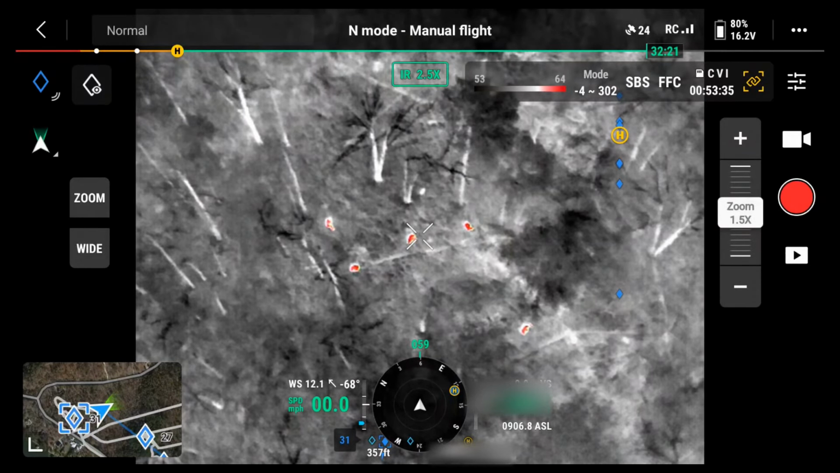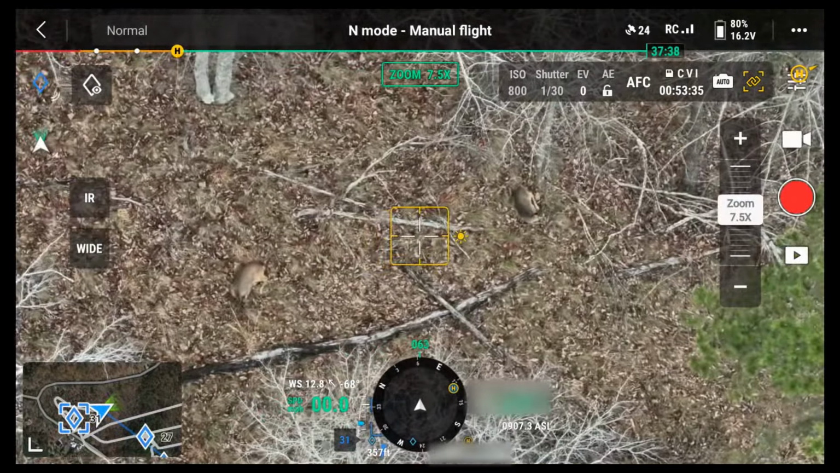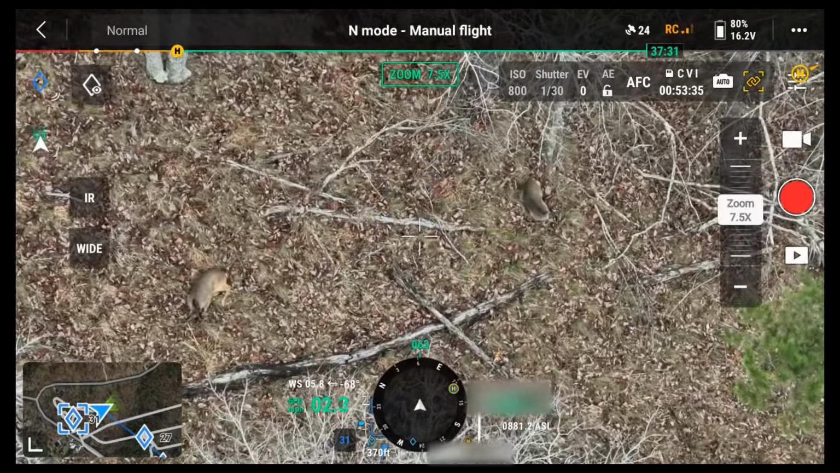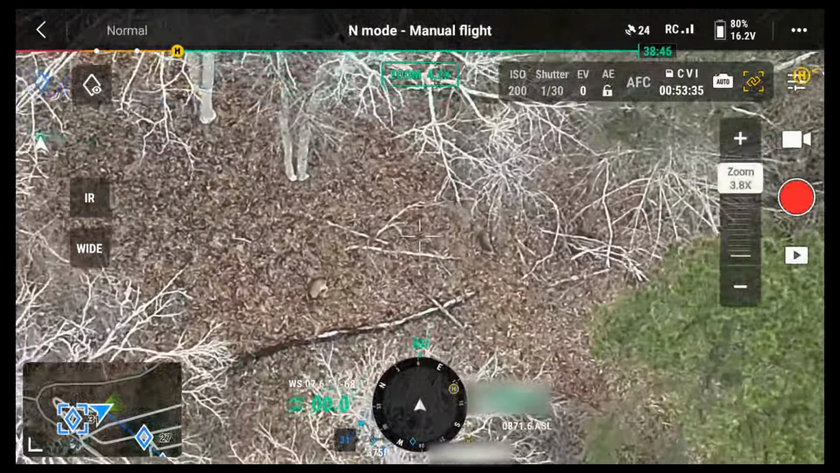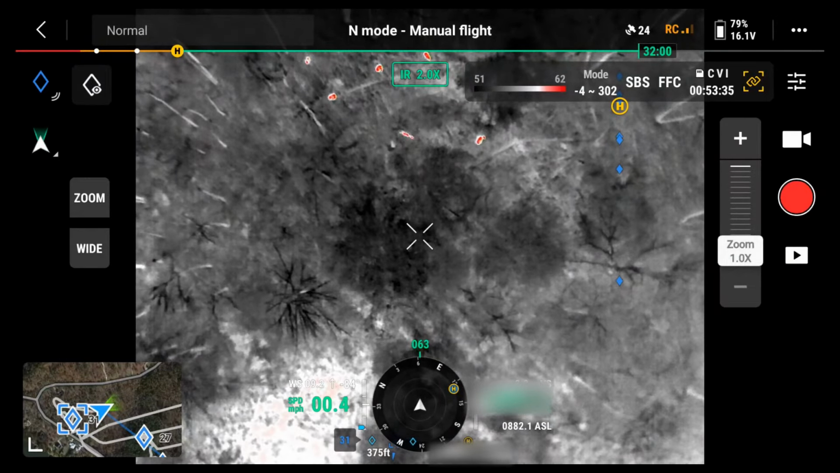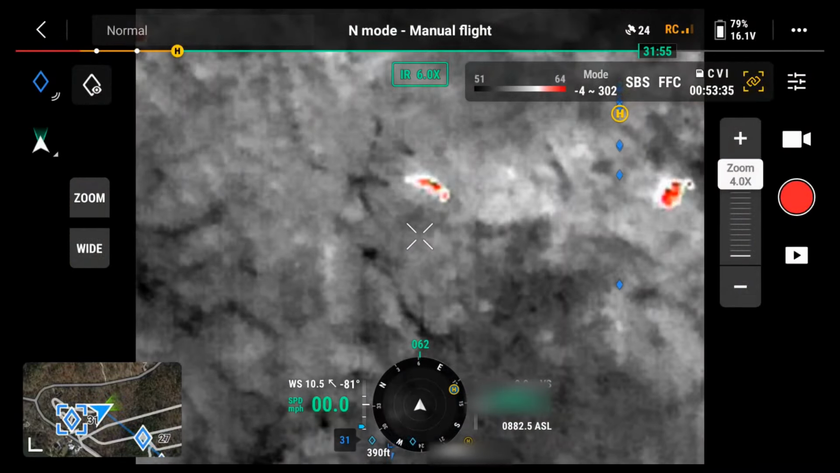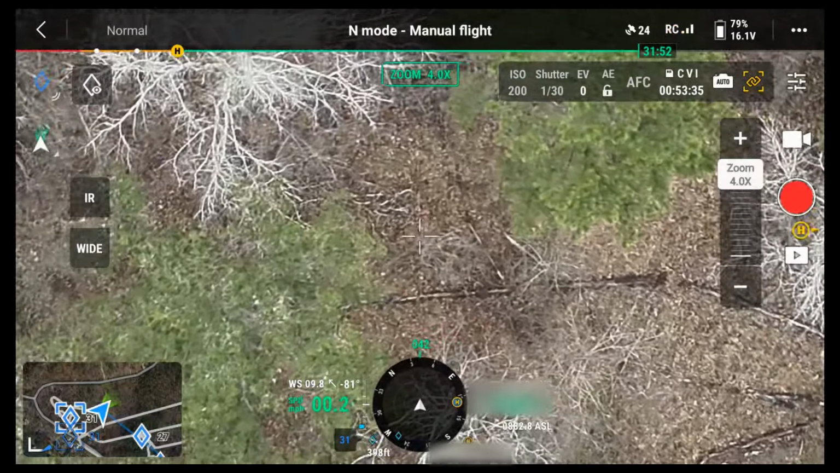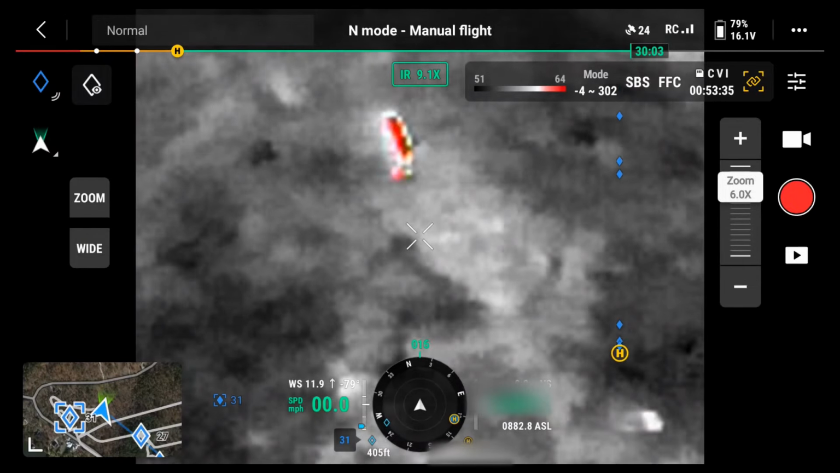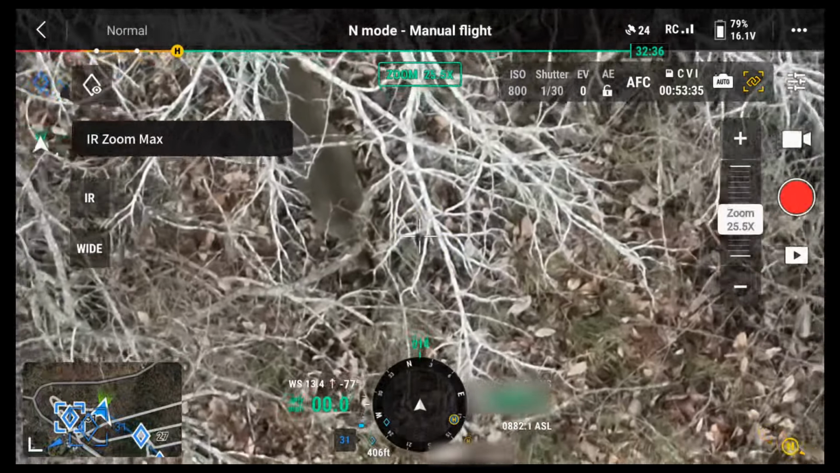So that looks like 6 deer. So we got 1, 2. Oh, somebody's moving. What you look like, buddy. Just another doe. Okay, 6 does.